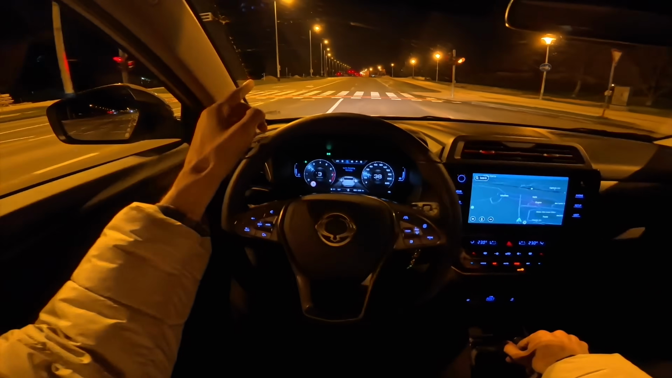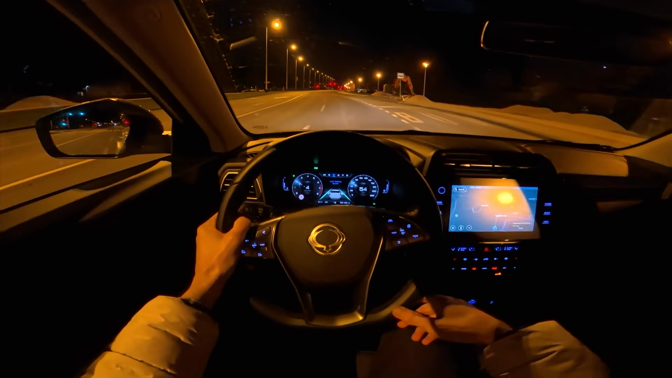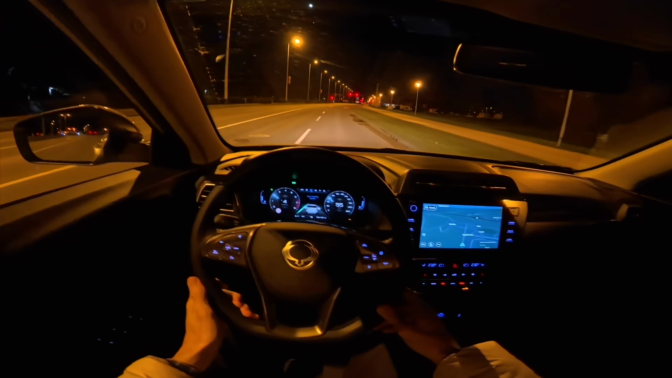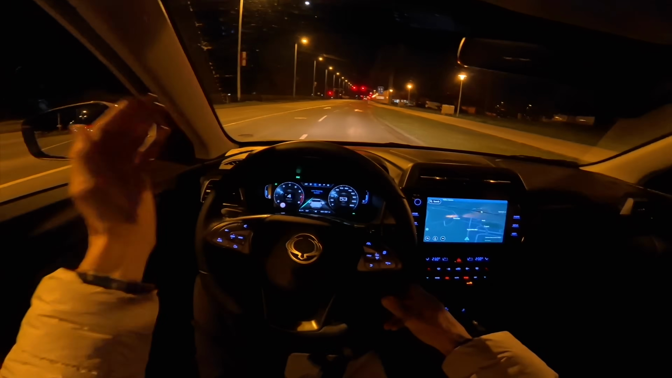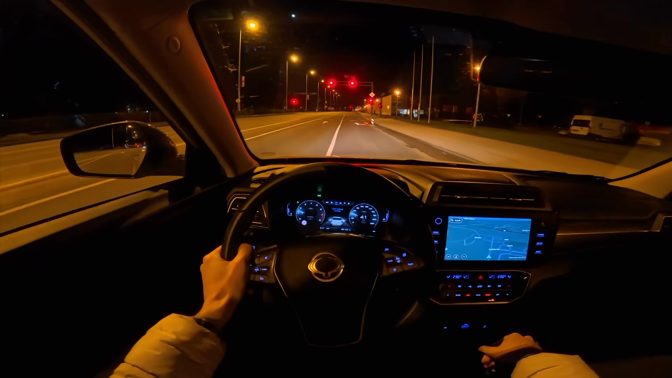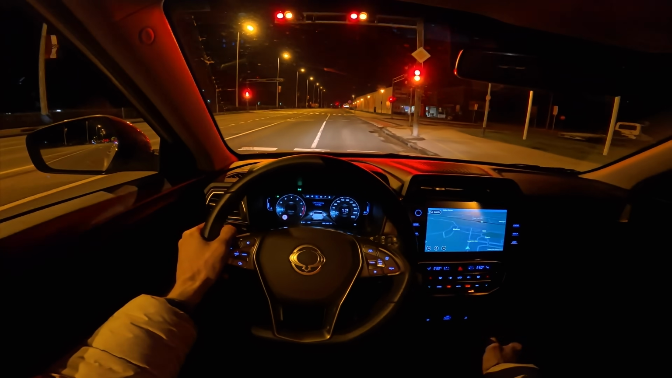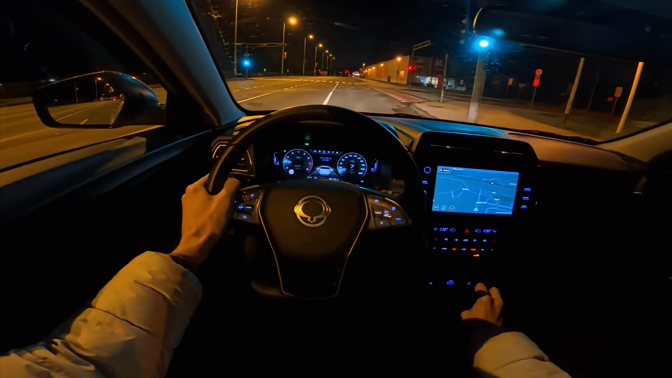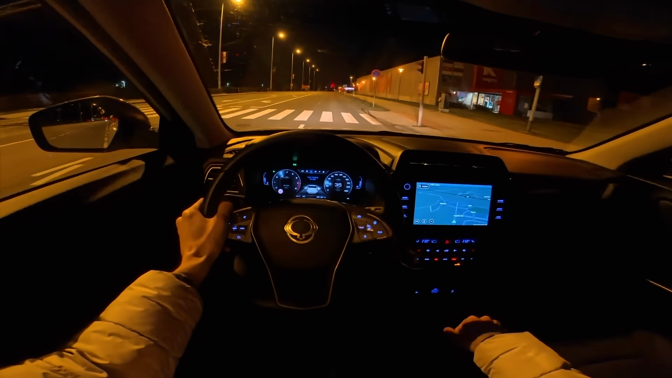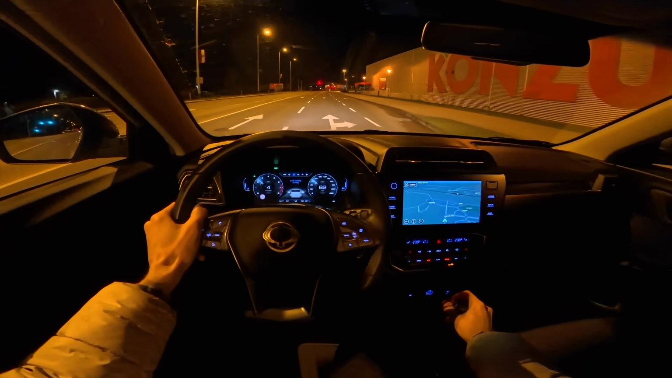Now, you can see here there's construction. This is like my regular night route. And this is going to turn by next year into an avenue, and there's going to be a tram here, so that is that. See, when I push it, it can really speed up nicely.